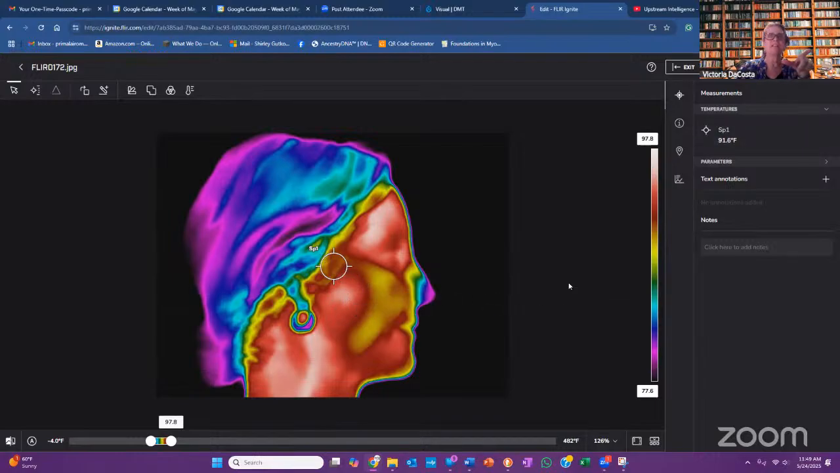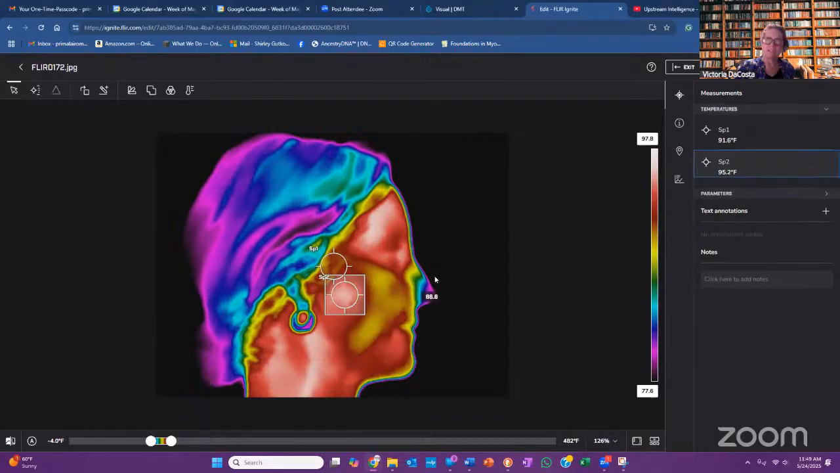You can click on the upper left area where it says FLIR, and there's a spot to the right of that. Click on that little spot, and now you can highlight wherever you want to go. Most I do is 3 because it sometimes interferes with the image.